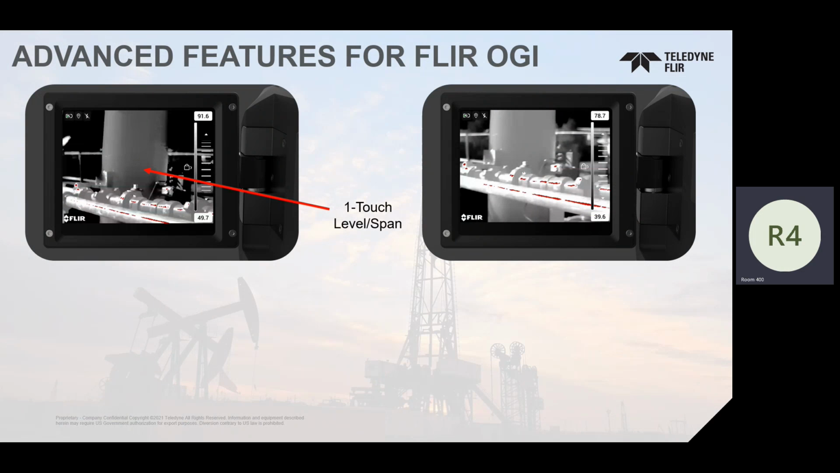We did add advanced features. One of those is something we've had in our other cameras called one-touch level and span. Now, this is one of the things that I don't know. A year from now, people may say, Craig, you're crazy, and this really doesn't help us at all. A year from now, y'all may come back and go, that was the one feature that we loved. Because when we launched this in our first camera in 2017, we didn't think anything about it, but all of the users in the infrared world loved it.